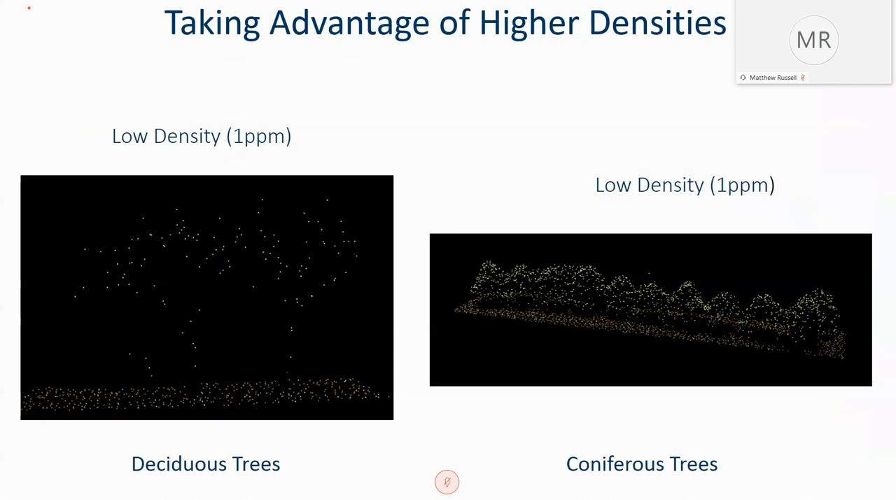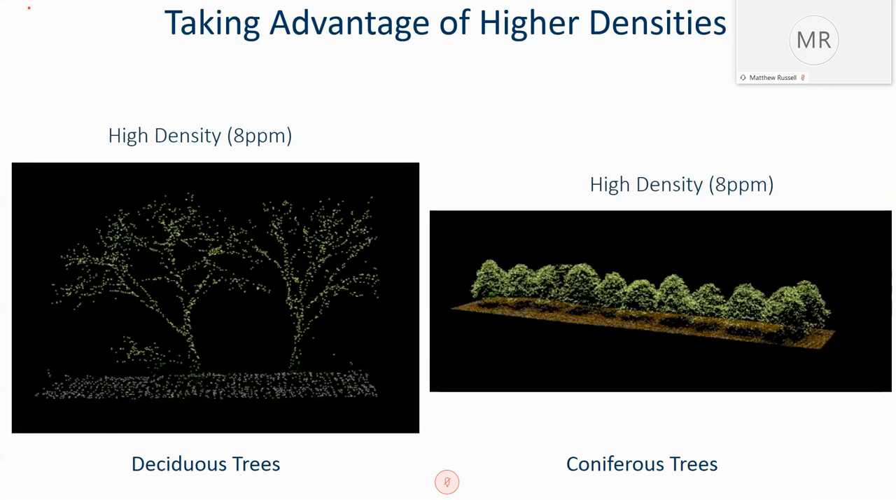Traditionally, we've used statewide low density LiDAR, which you can see in this rendition. On the left, we have deciduous trees, and on the right, we have coniferous. The low density LiDAR has been used primarily for topographic purposes, and using it for vegetation purposes has been problematic because, as you can see, it really doesn't give a great outline of structures or vegetation.